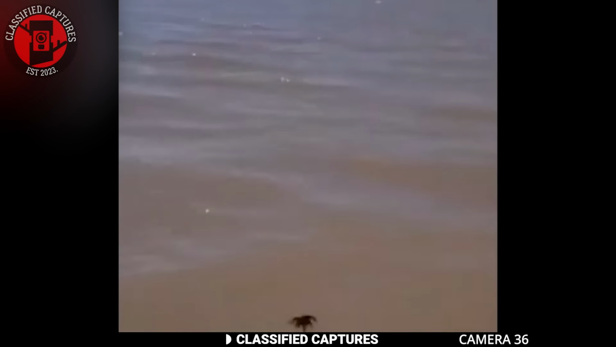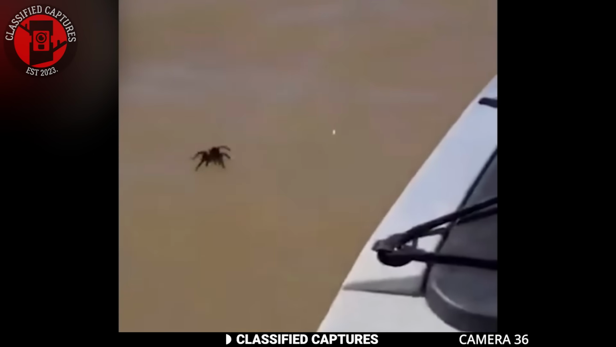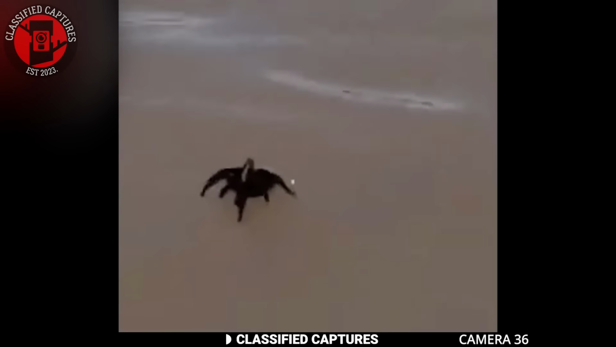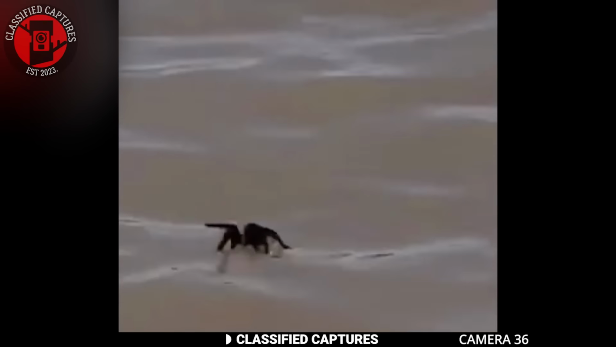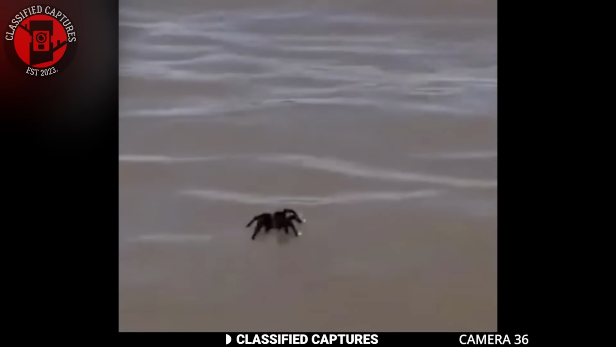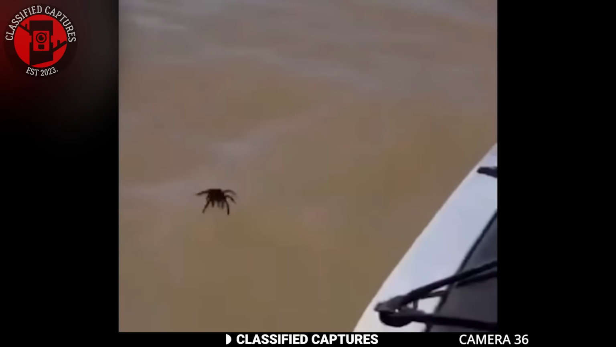The tiny hairs, known as setae, are what enable this remarkable feat. The combination of the spider's black body with the striking white spots on its legs makes it look almost otherworldly as it moves effortlessly across the water's surface. But rest assured, nothing alien or paranormal is happening here. It's just science. If any of you come across any of these spiders, share your experience.